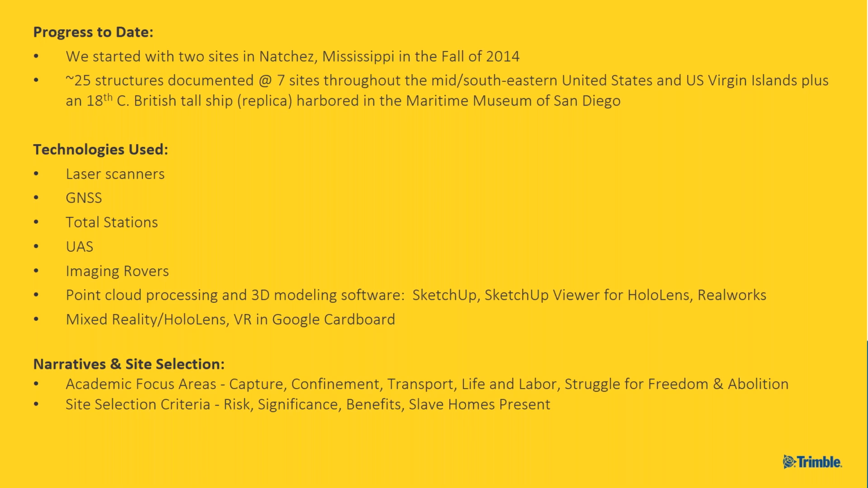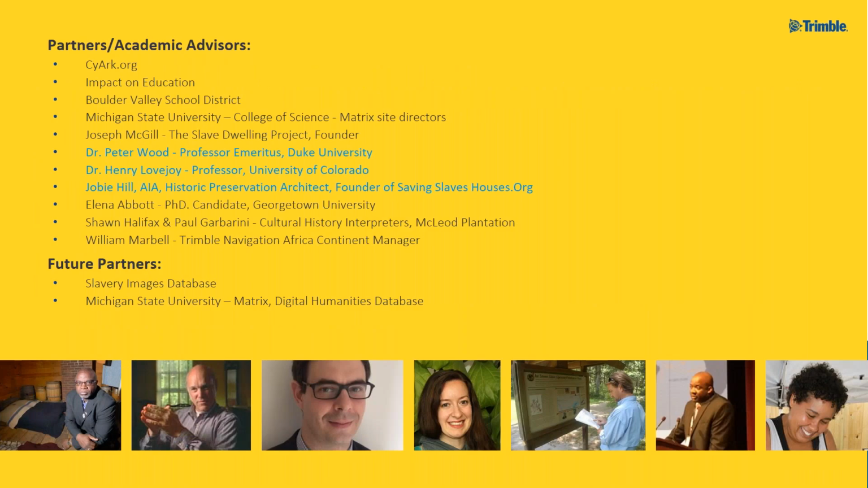We did set some criteria for narrative and site selection, and the academic focus areas that you see here, around capture, confinement, transport, life and labor, and that sort of stuff was really something that from the beginning we defined. And site selection criteria is around risk: how badly deteriorated is a place, is it at risk of being demolished, that sort of thing.